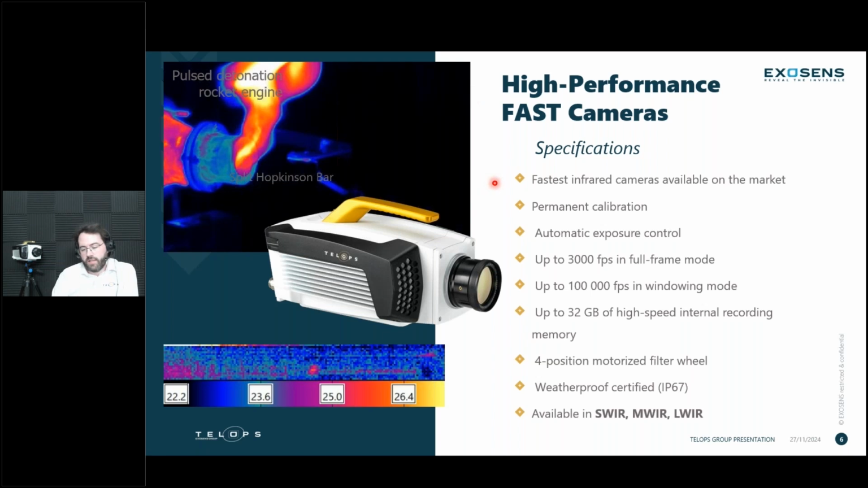So in the Telops line of fast cameras, all of these cameras contain the permanent calibration that allows for an automatic exposure control, so the user doesn't have to play with the exposure time when there's a quite dynamic range in the scene. It can go up to 3,000 frames per second in the full frame mode, but if you do some windowing, reducing the amount of pixels in your window, you can go up to 100,000 frames per second. All those cameras have a buffer for high-speed acquisition and have different filters that can be used depending on what you're looking at or the intensity of your scene.